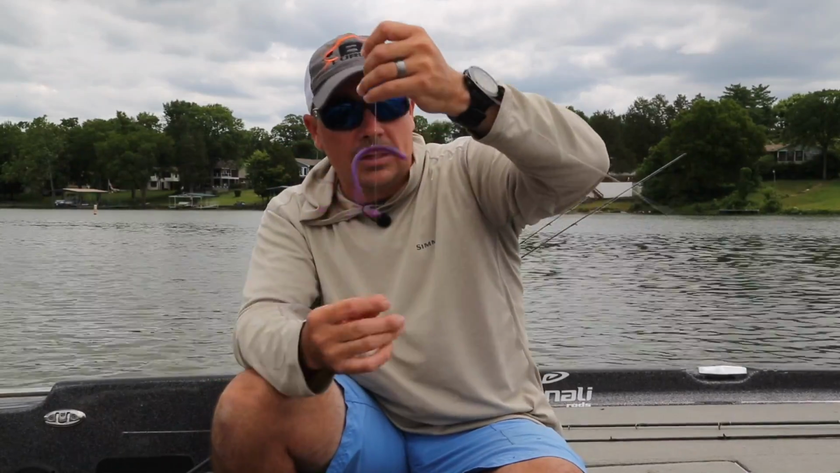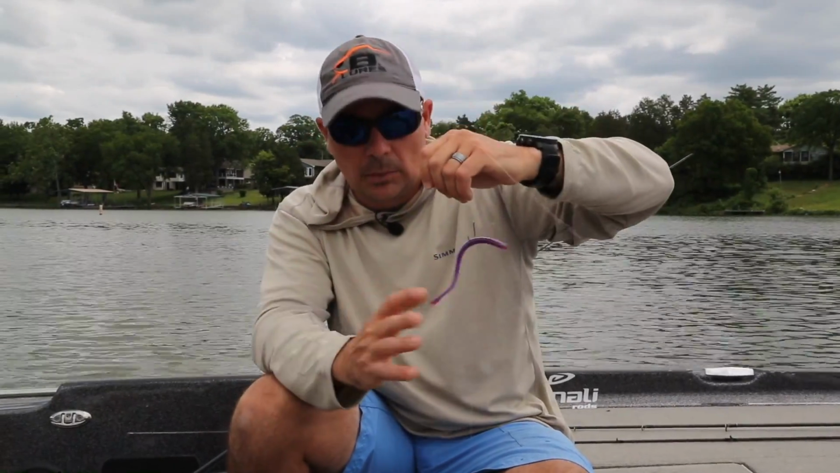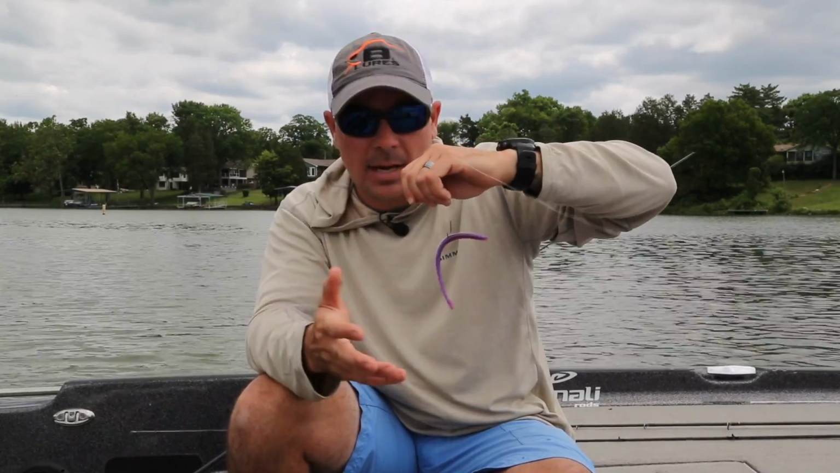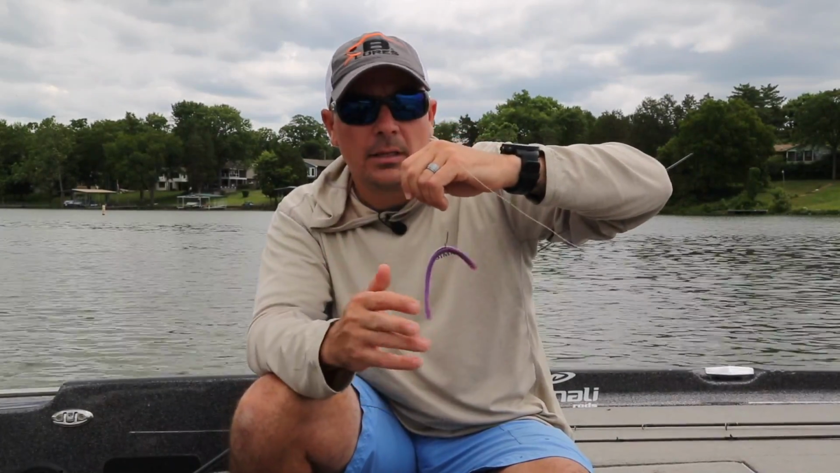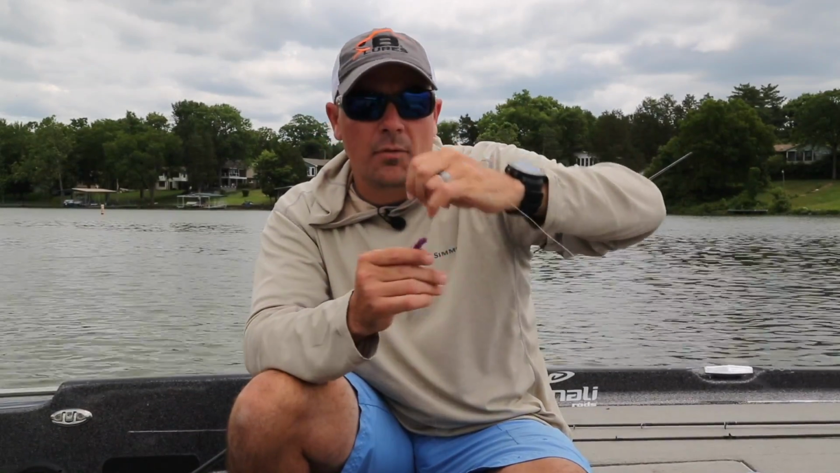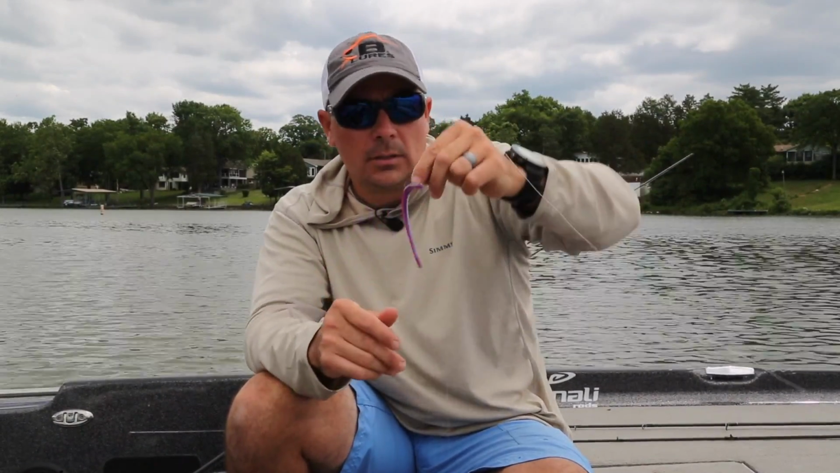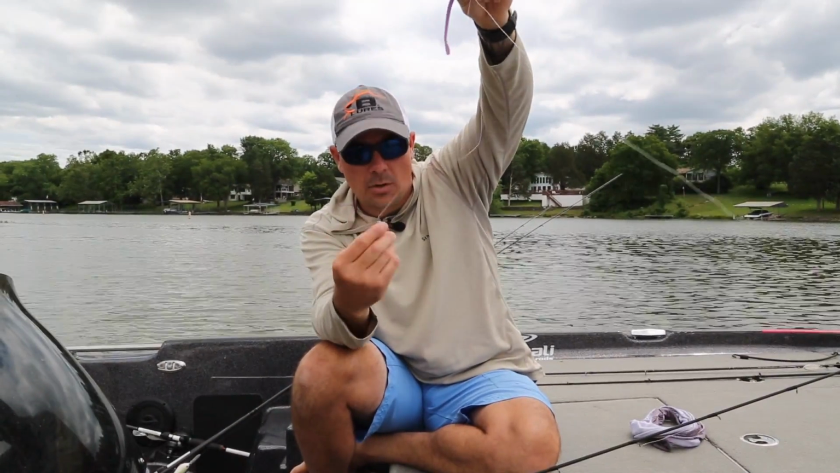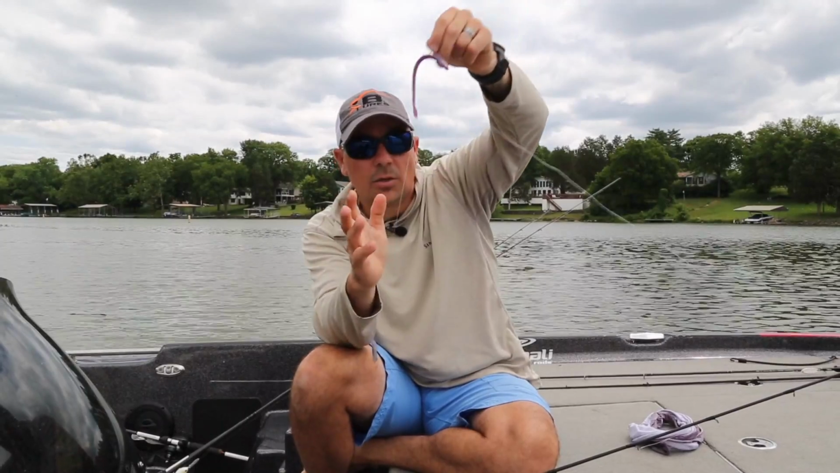Out on the ledges, and in particular a little bit later after these bass have been messed with, they've been caught a few times, they've been bumped around, they're going to get a little bit finicky, and they're going to want to move around. They're going to want a little bit more subtle bait. So what we've got here is a drop shot weight at the bottom. 3/8 ounce is a really good weight.